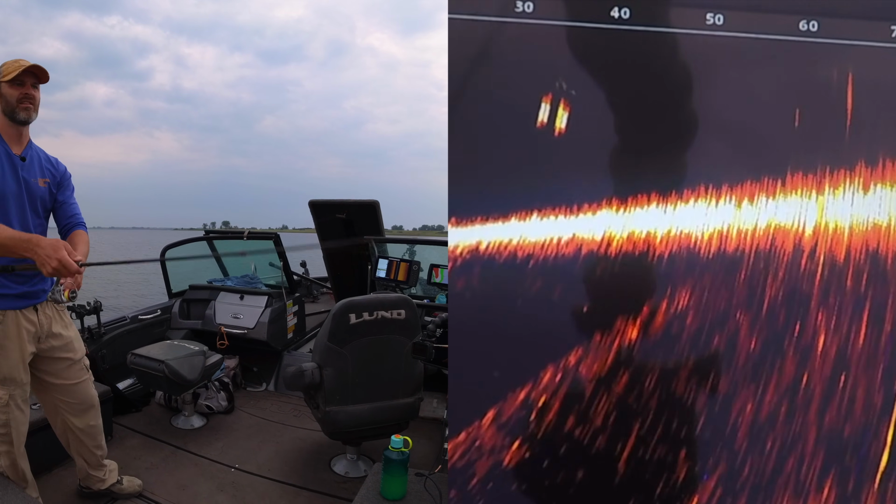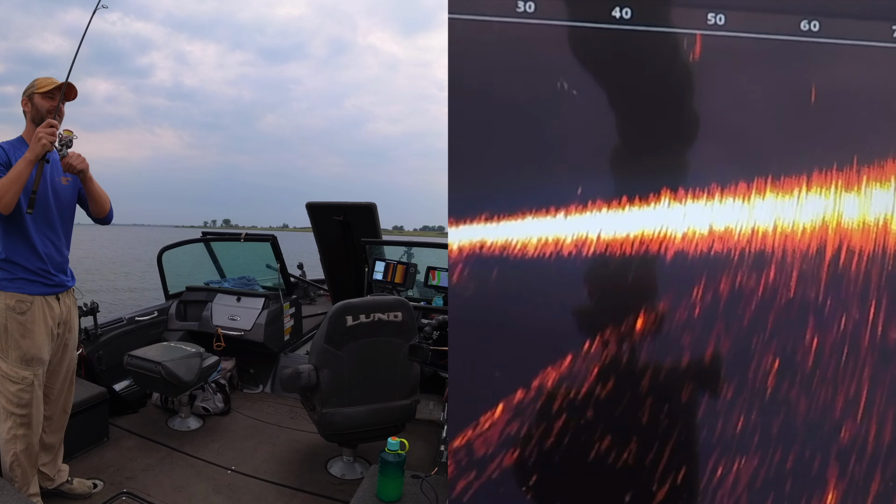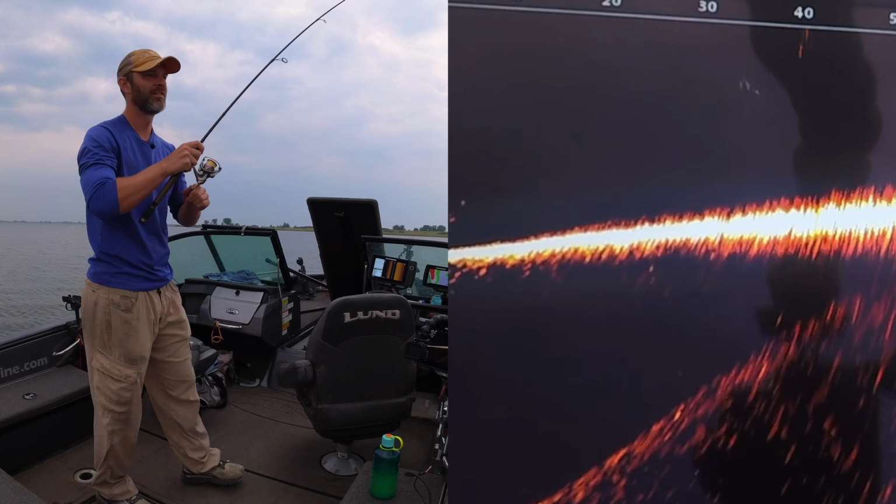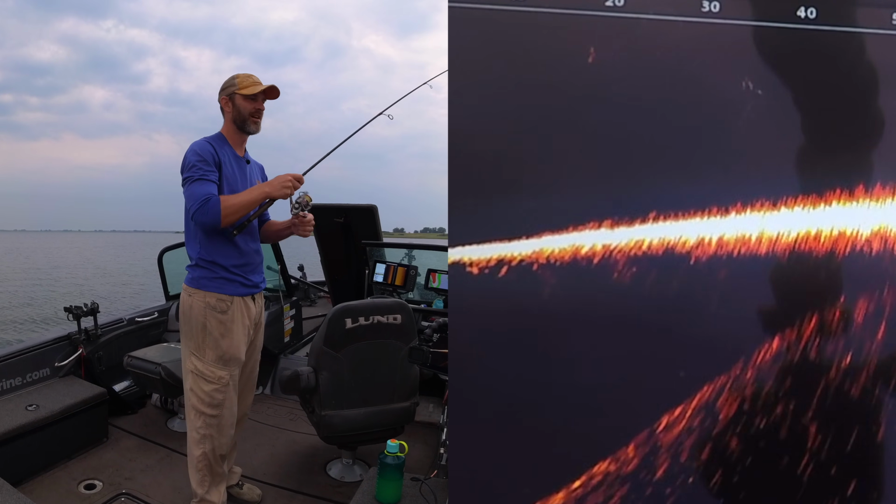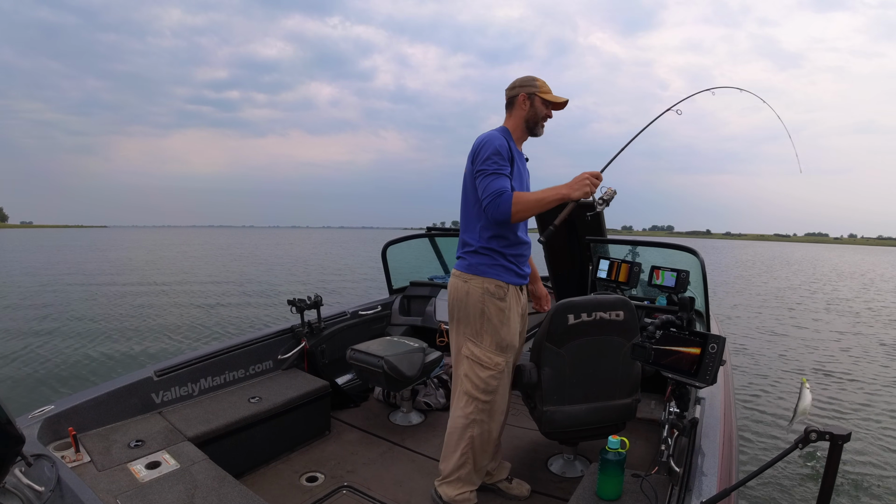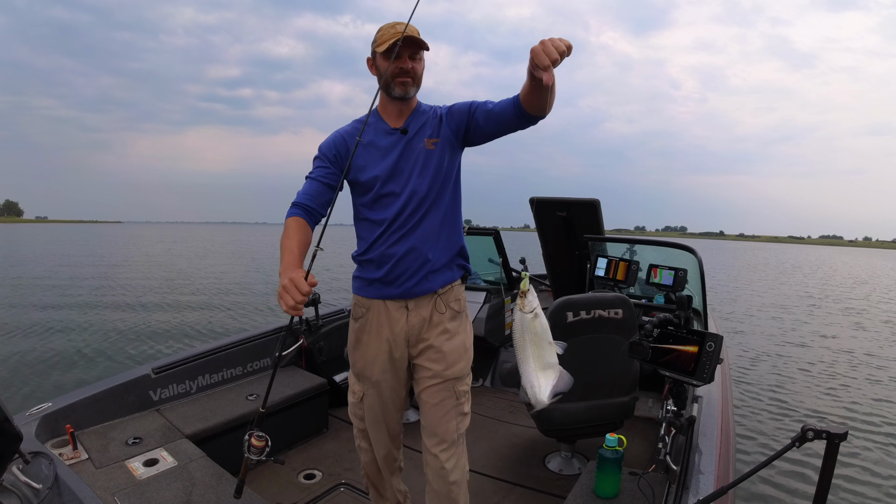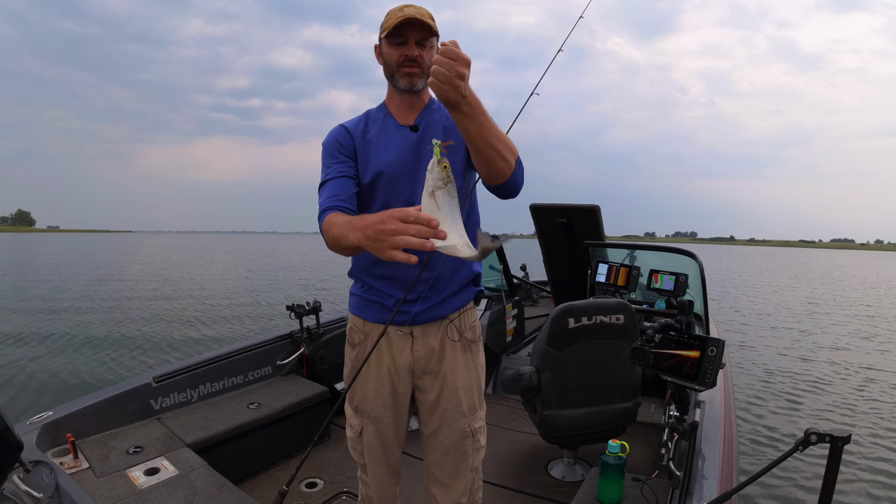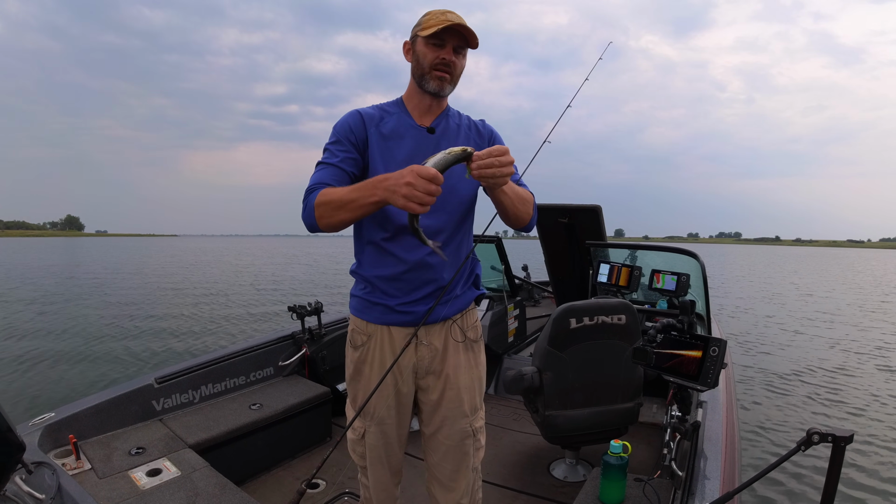What's that out at 60? Whatever it is, I got it. Hit it right on the drop. I don't know if that showed up on the Mega Live or not, but it is in fact a goldeye. Not what we're looking for. Okay. We got things working. Let's see if we can go move spots, hunt down some walleyes.